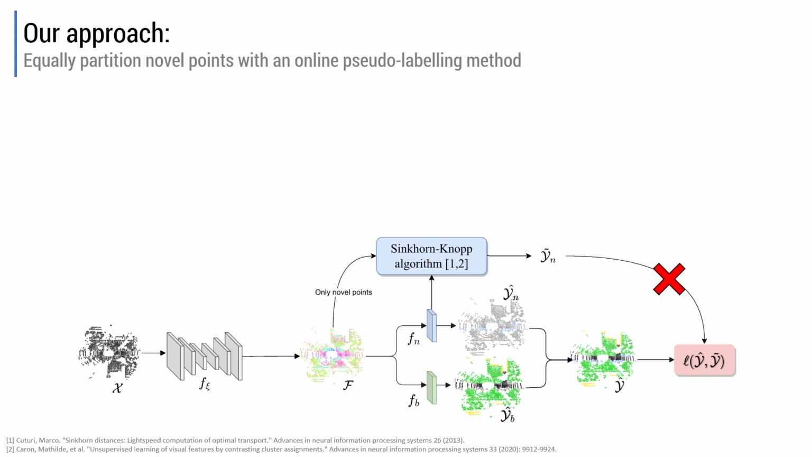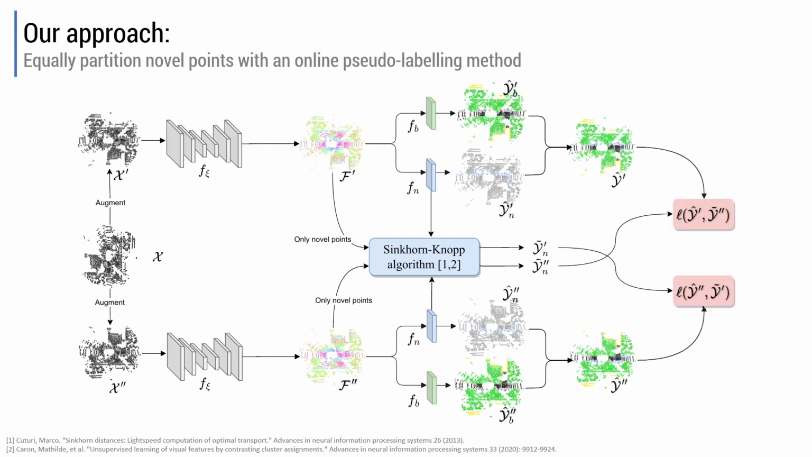However, for the method to work properly, we need to set up a swapped prediction task. This involves augmenting the input point cloud twice, passing both versions in the encoder and obtaining the soft assignments for both the branches of computation. Subsequently, the assignments for the novel points in the upper branch are used as targets for the corresponding points in the lower branch, and vice versa. Remember that the targets for the base classes are always available.